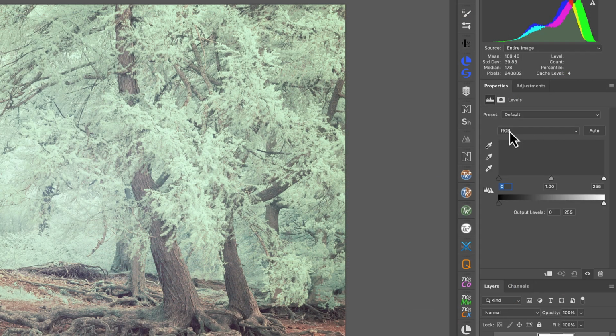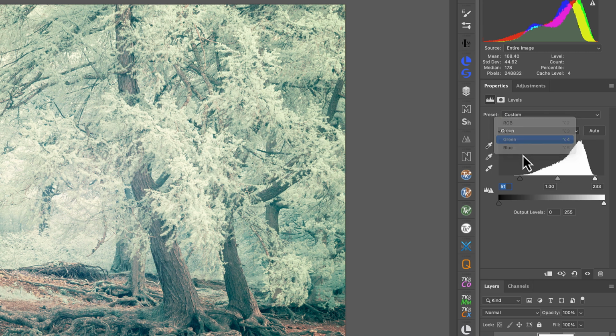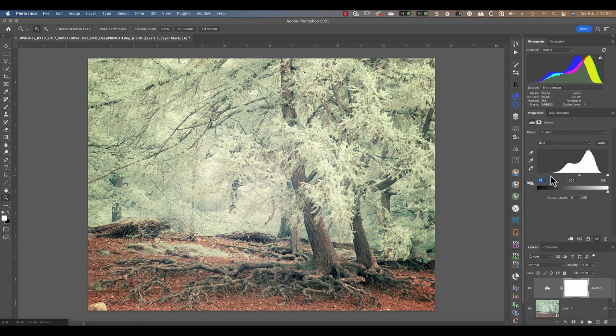All we need to do is add a levels adjustment layer to the image, then select the red colour channel. Now we can move the black level to meet the start of the histogram, and then do the same with the white level. Next, switch to the green channel and do the same with the black and white levels. And finally, switch to the blue channel and repeat the process. You can also move the center level on a colour channel, left to increase that colour or right to reduce